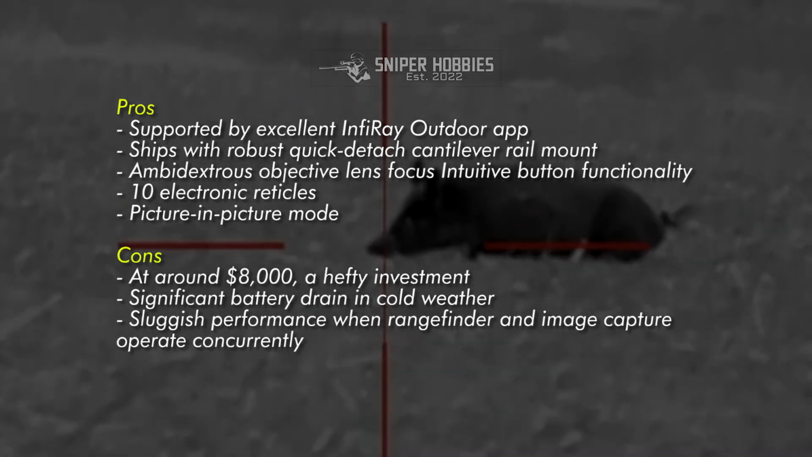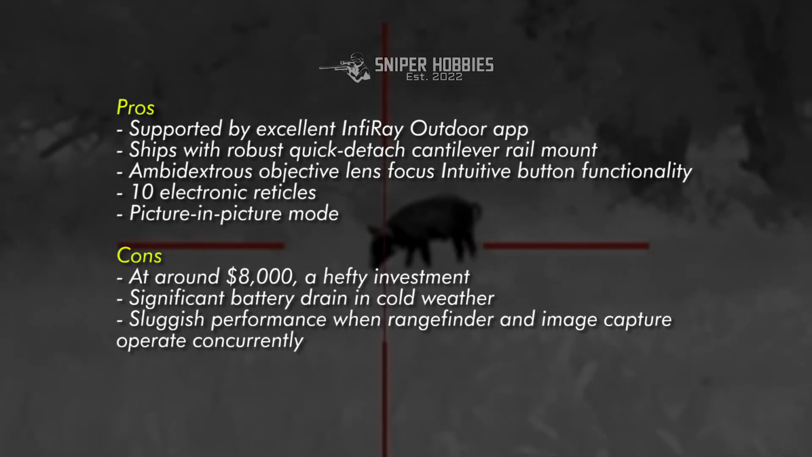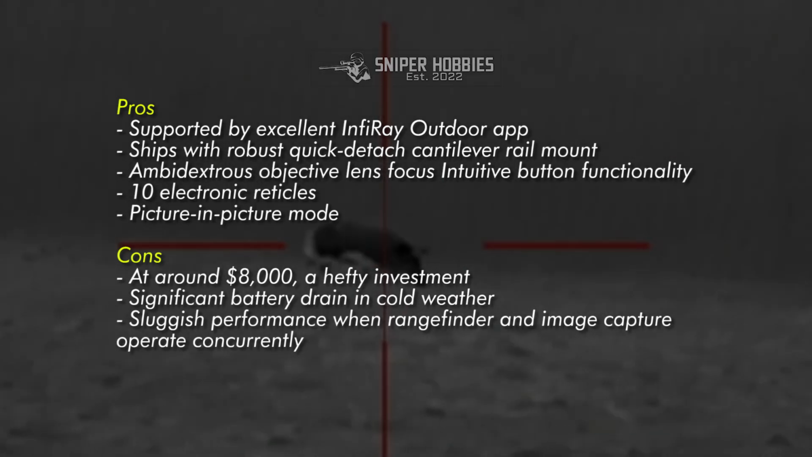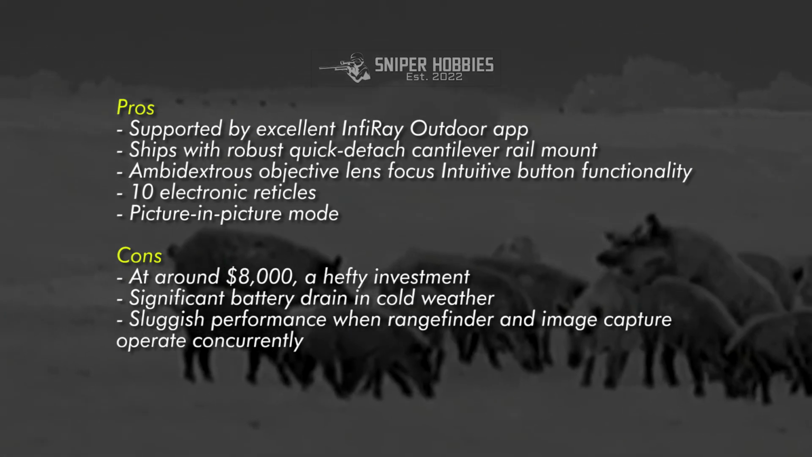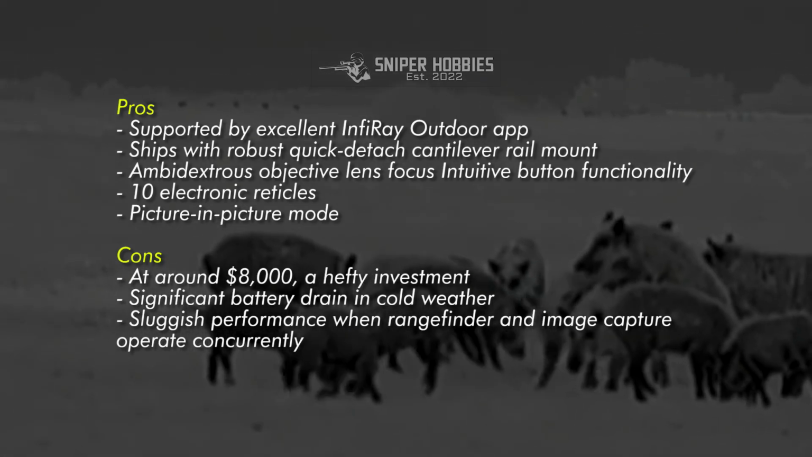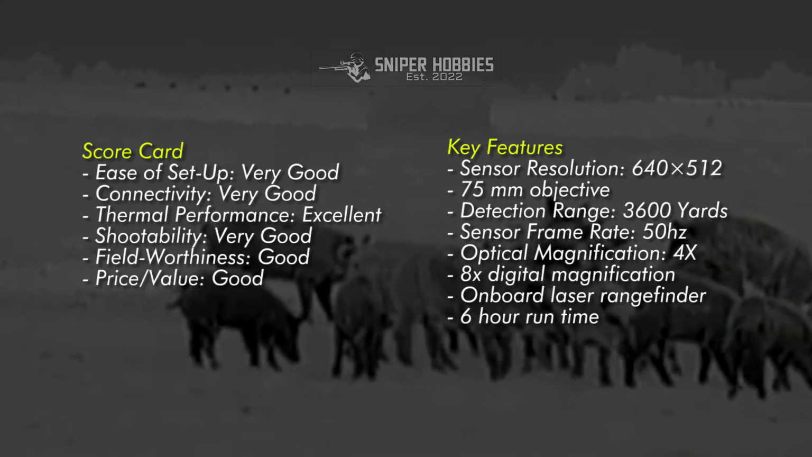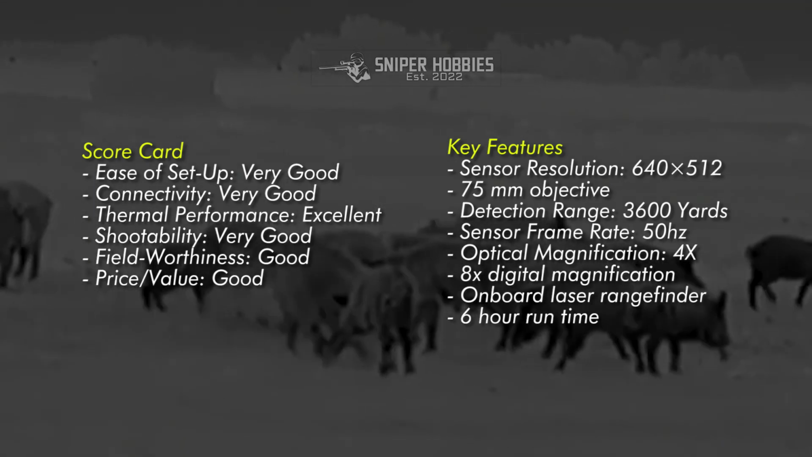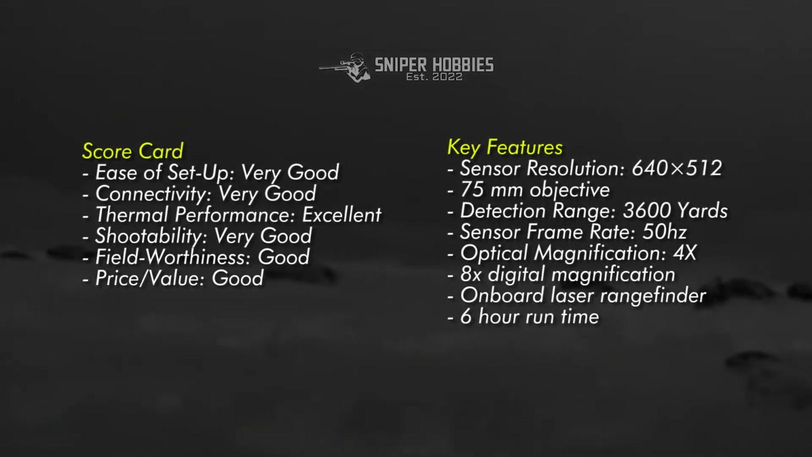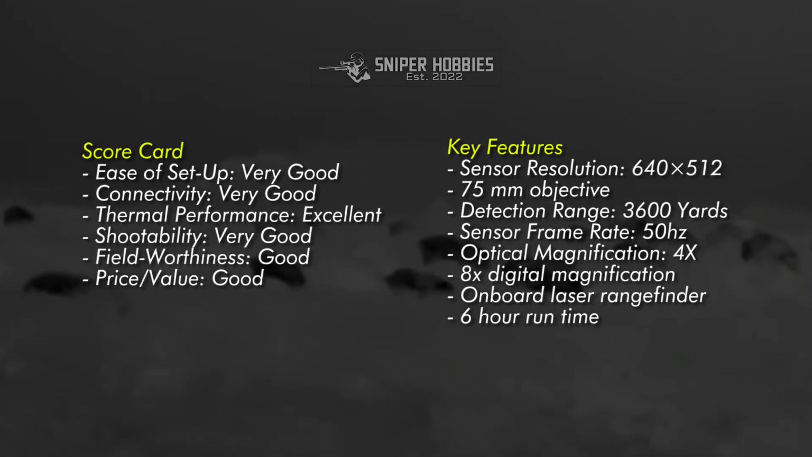Cons. At around $8,000, a hefty investment. Significant battery drain in cold weather. Sluggish performance when rangefinder and image capture operate concurrently. Scorecard. Ease of setup, very good. Connectivity, very good. Thermal performance, excellent. Shootability, very good. Fieldworthiness, good.